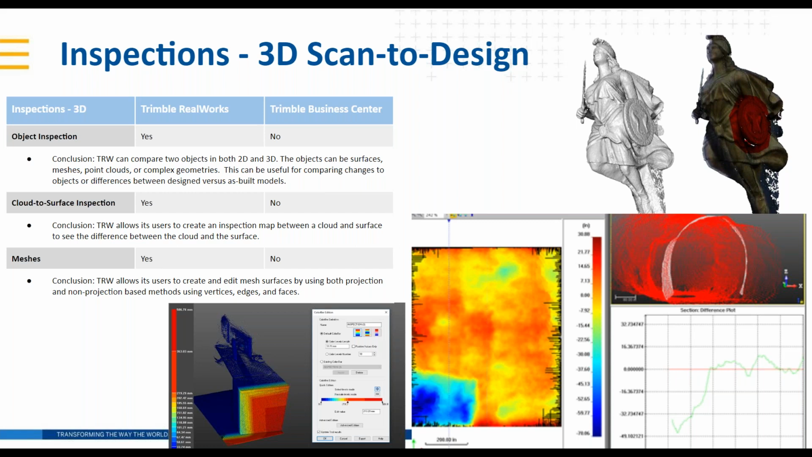Taking this a step further, similar to the 2.5D, but now in full 3D, RealWorks allows users to create an inspection map between a cloud and a surface to see the differences. There you see some of those heat maps. Particularly useful, we'll talk about tunneling specifically later, but for tunneling as well, they're shown in that lower right screenshot, where you're taking the design and comparing it to the cloud.